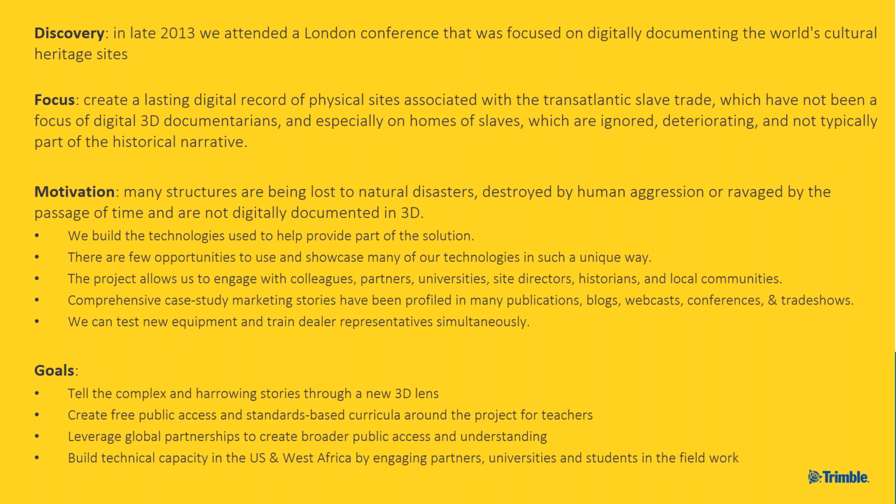But it's rare that you'll be able to go into a slave dwelling and get that side of the story. So that's part of what we're trying to do here. As I said, lots of structures around the world are lost to things like natural disasters, human aggression, just neglect over time, and they're not documented. And many of the ones we're doing are really around neglect more than anything.